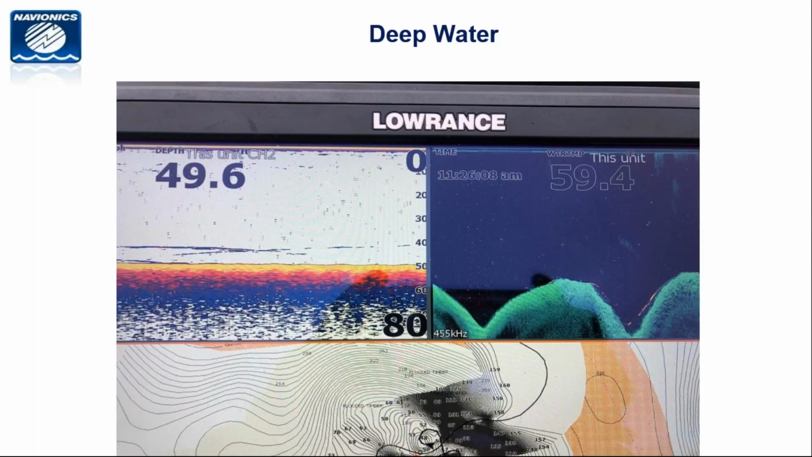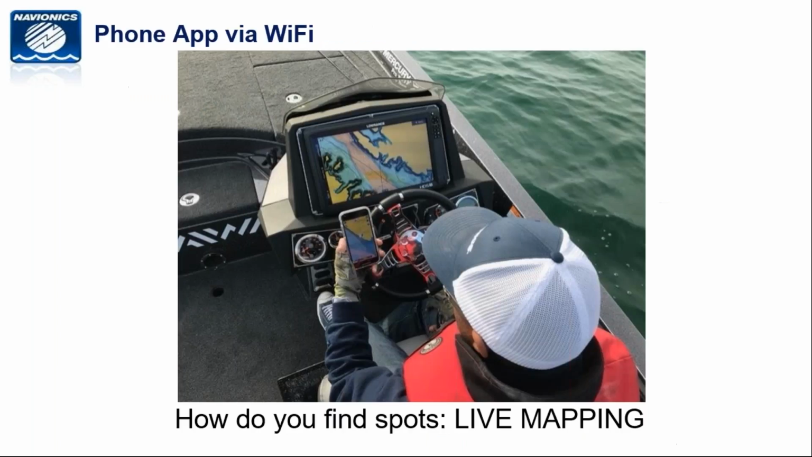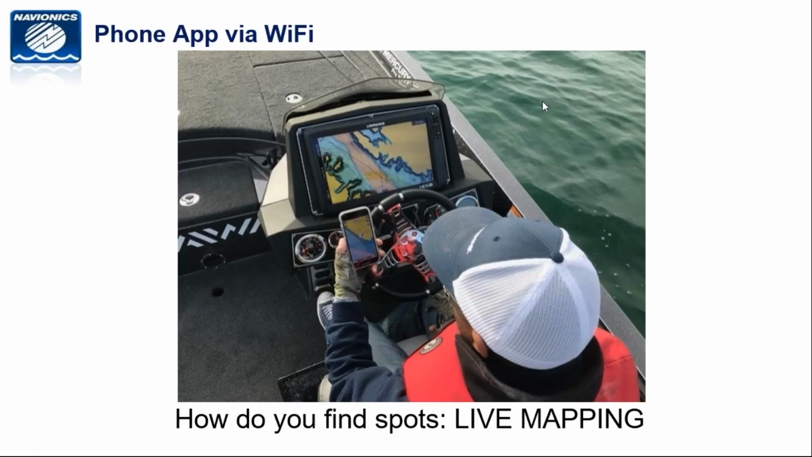Let me go through a couple of other screenshots. This is me at San Vicente. I talked about this briefly, making a live map of San Vicente because it wasn't showing the channel swing. This is absolutely the channel swing slide. Let me get out of here.